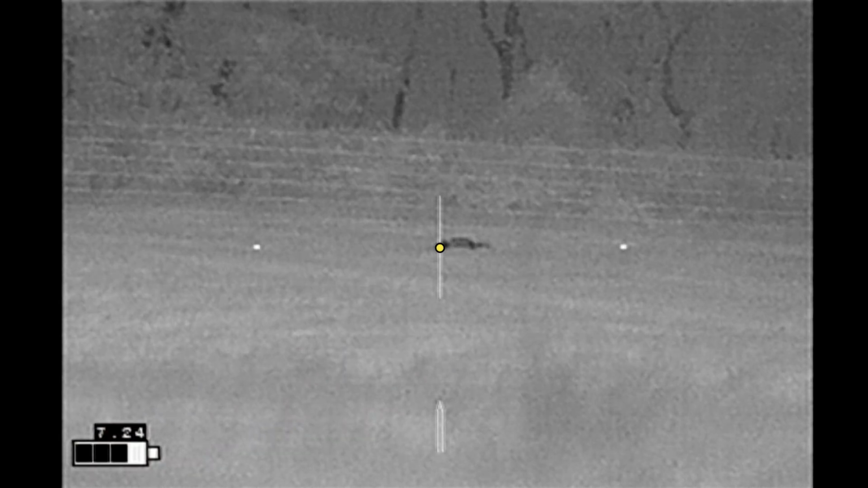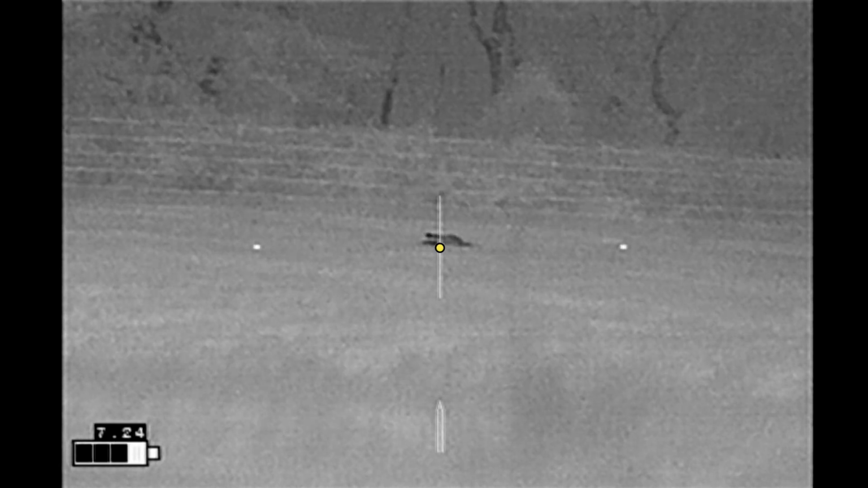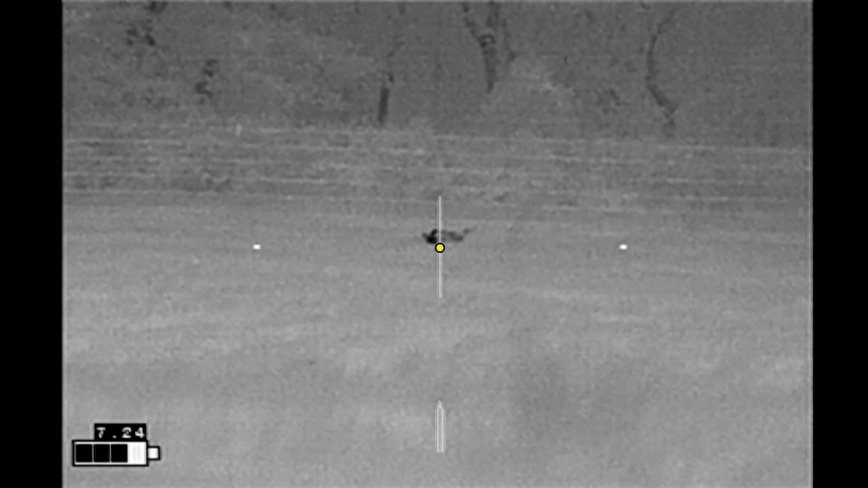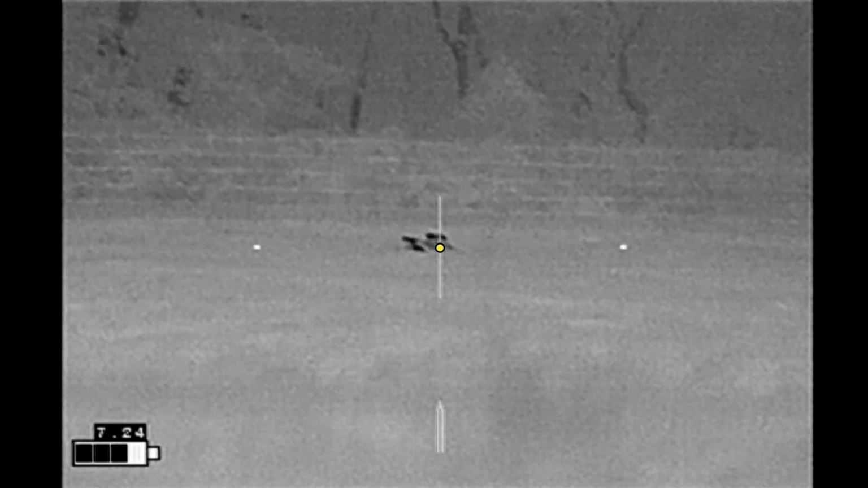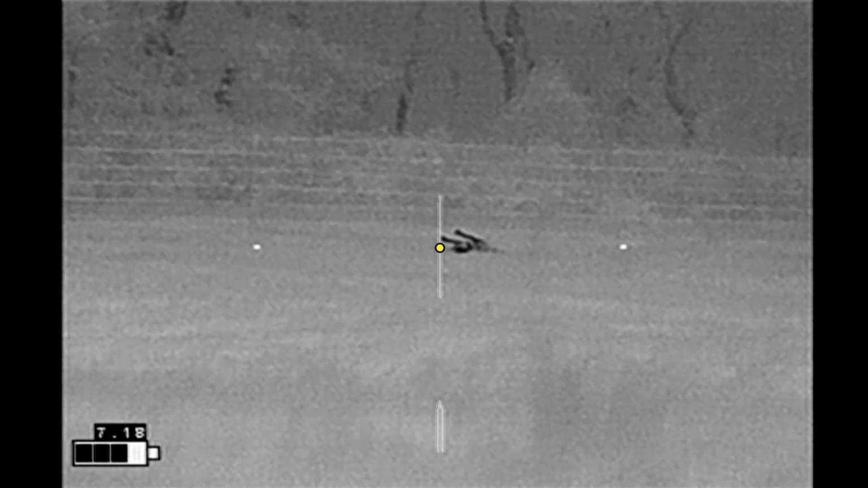And I can't tell if he's just going through the curly shuffle or possibly he's still alive. I decide he may still be alive. And that definitely finishes him off.